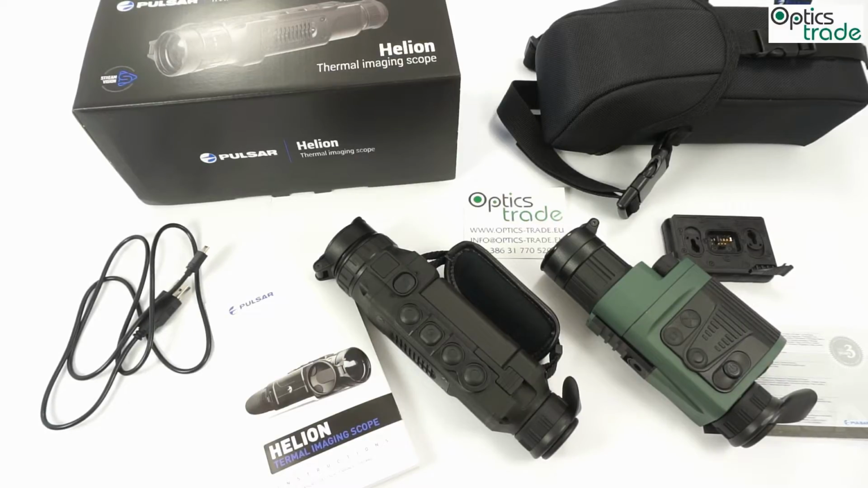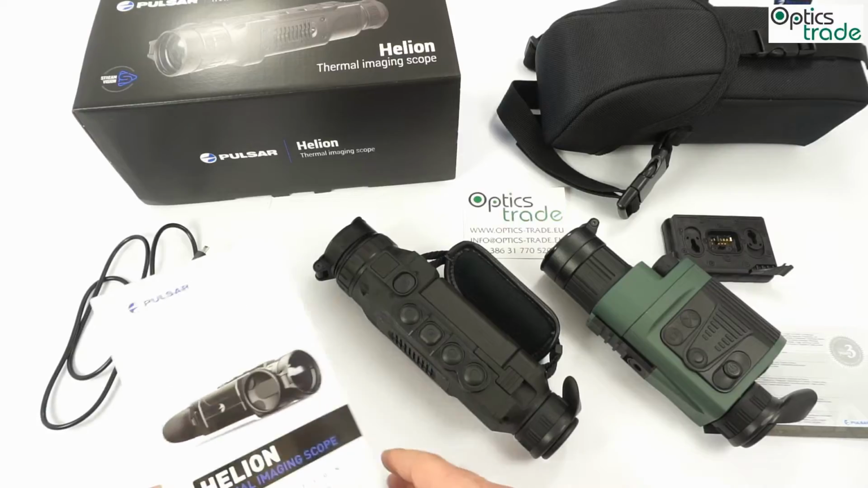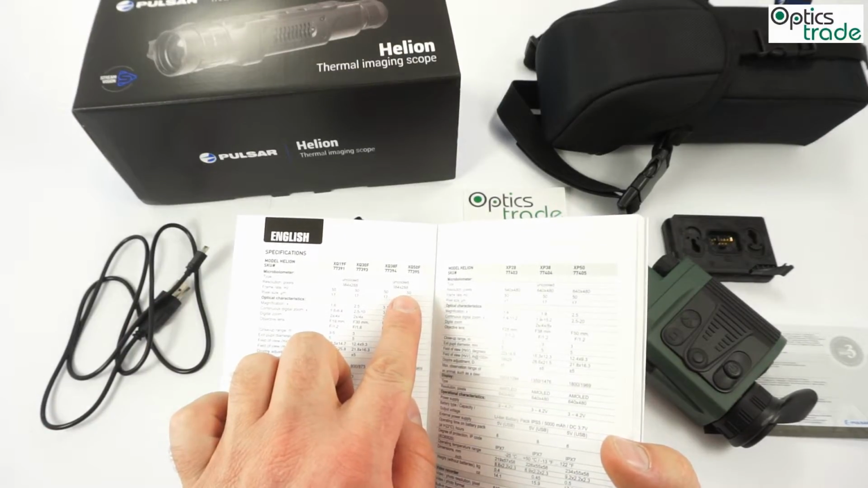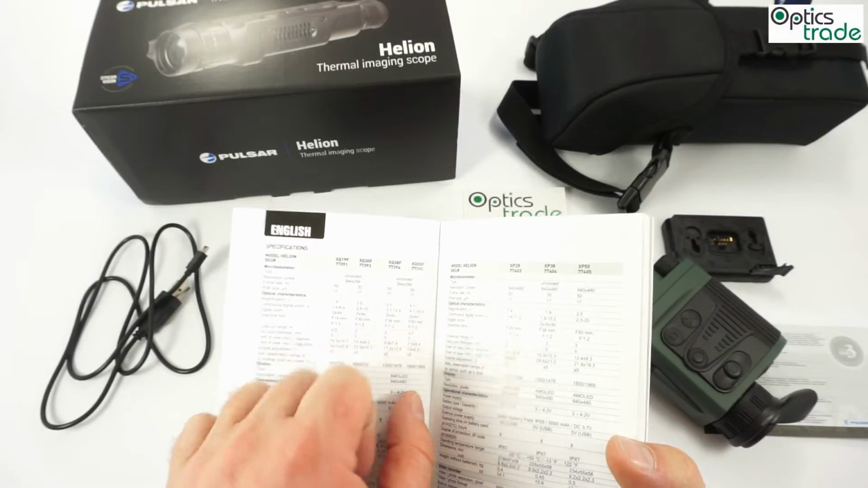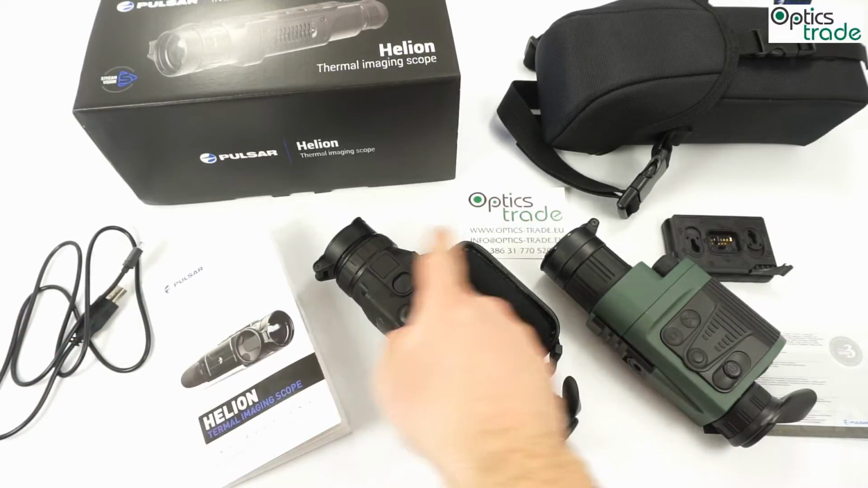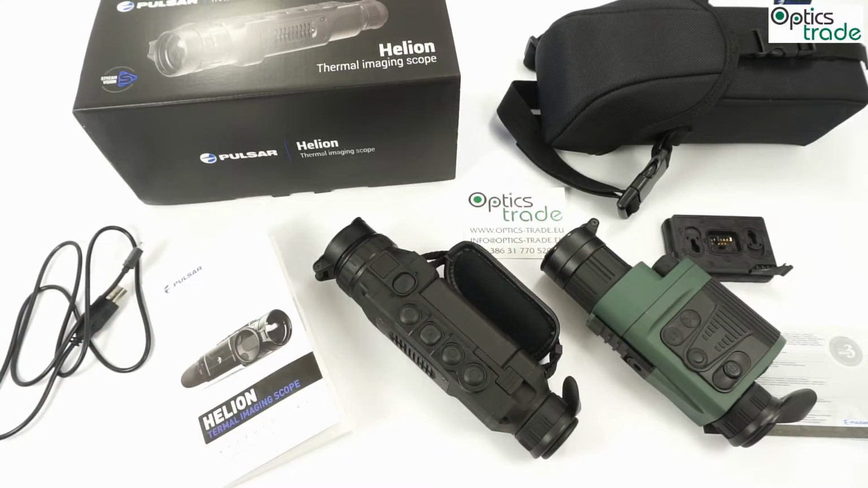If we look at other changes, normally the housing is different, the battery is different and so on. The sensor, however, the pixel count stayed the same. The screen pixel count also stayed the same. So the sensor is 384 by 288. It's an uncooled microbolometer sensor, and the lens also stayed the same for the 38mm models. But the software was refined, so the image quality is better in the new model than it was in the older one.